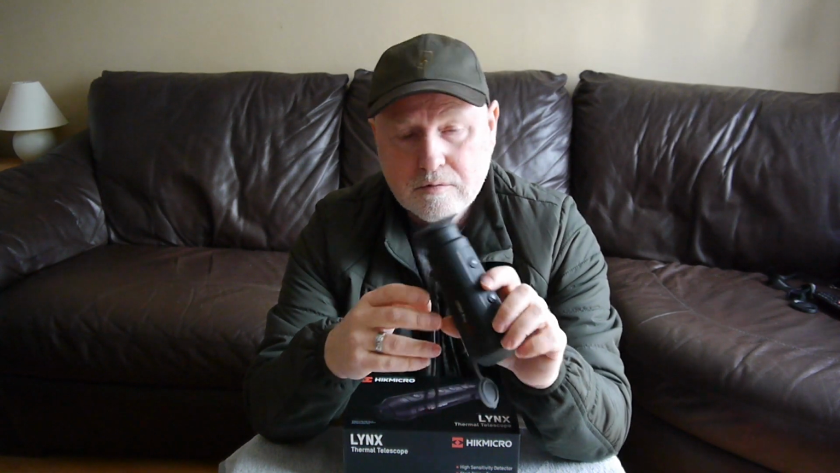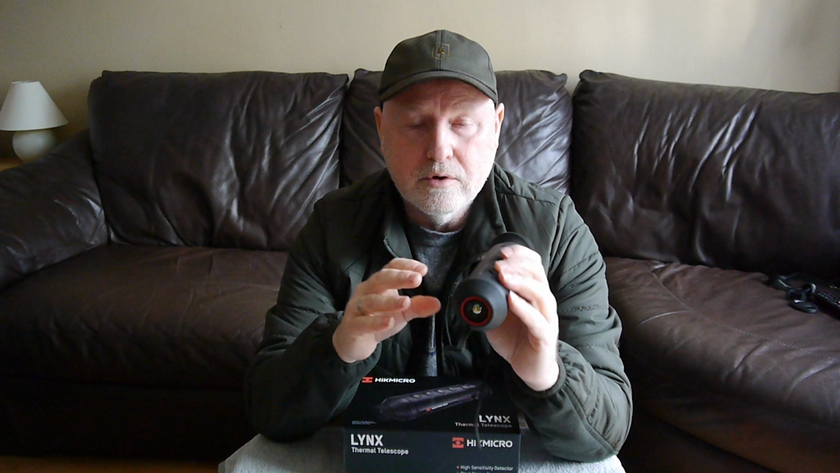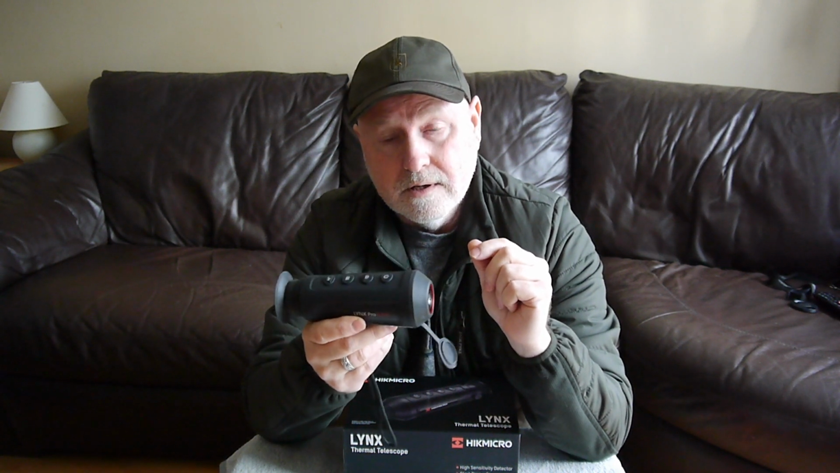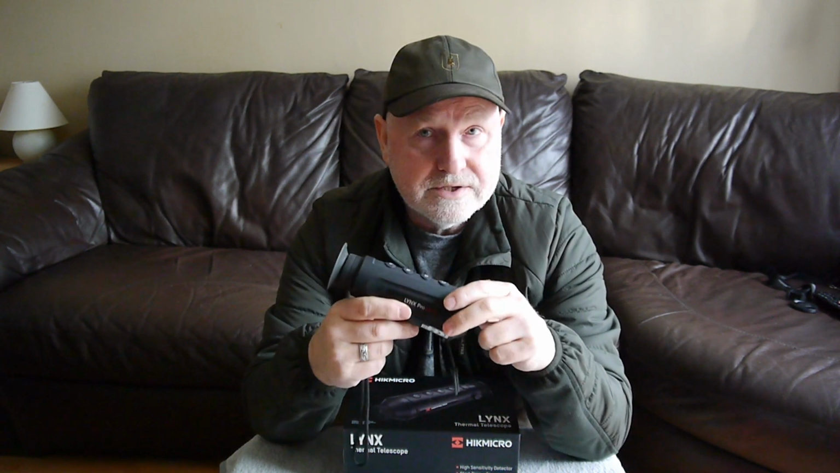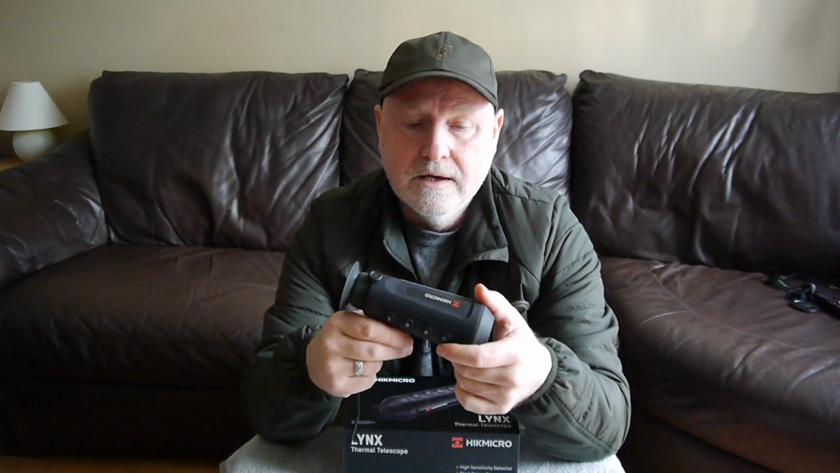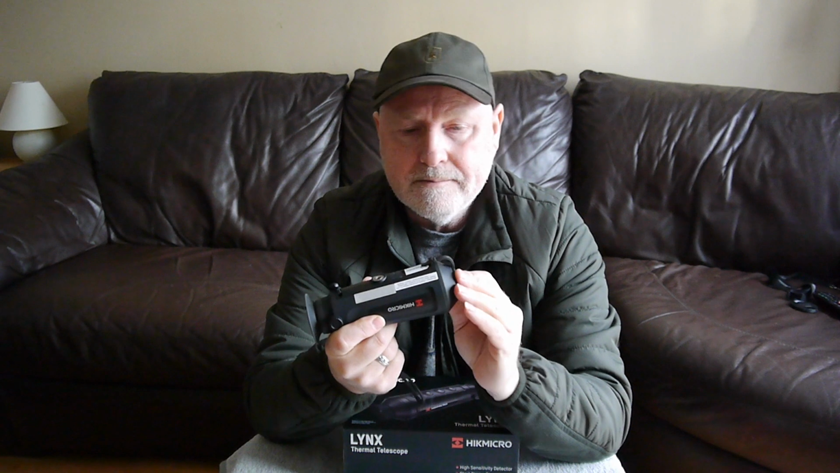But yeah, there's no battery to swap or put in, so if you run out of power you could be stuck. But if you run out of power, that'd be your own fault because you haven't charged it, because like I said, it's another plus. The internal battery lasts a very long time. So it's a plus and a minus, but it's probably a better plus than it is a minus.